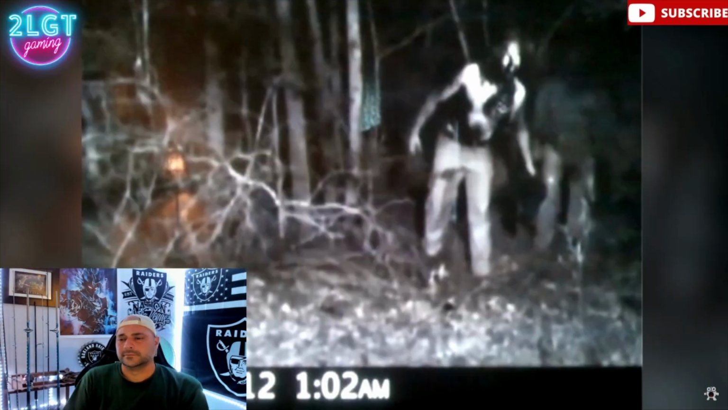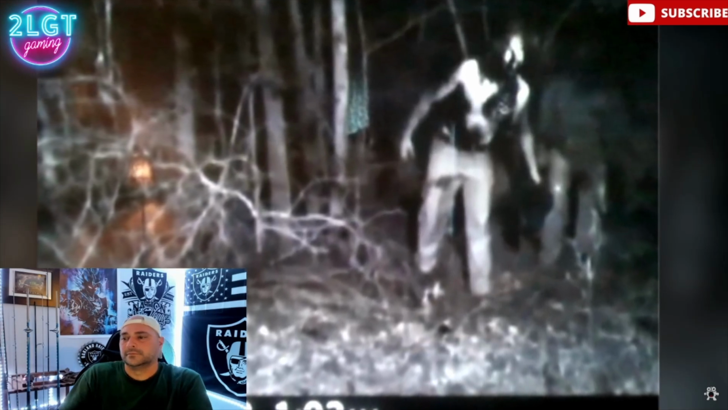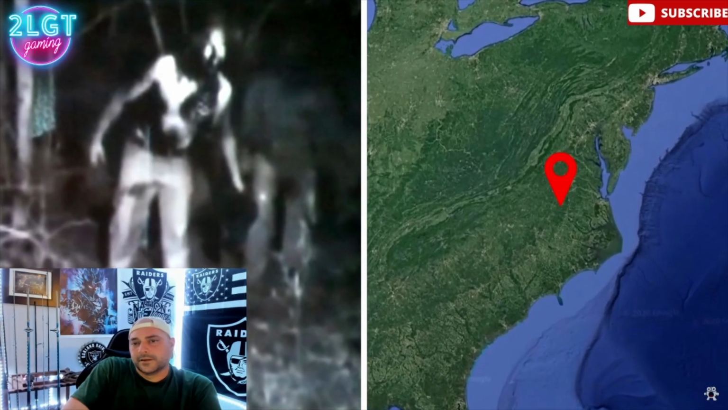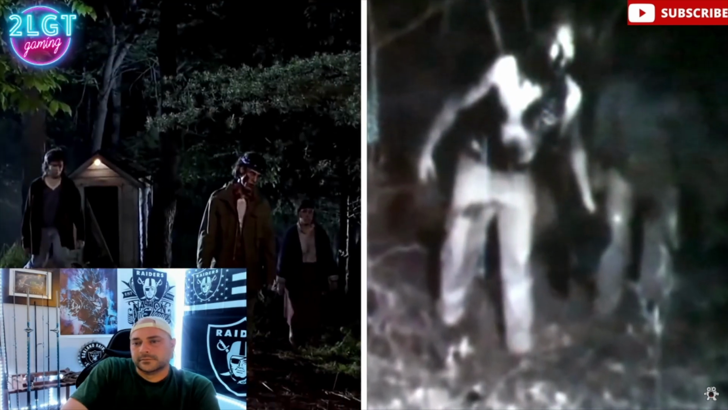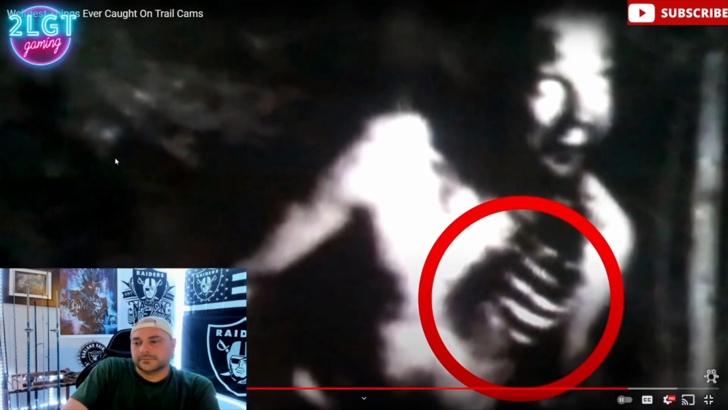Dedication. On October 11th, 2012, these creepy trail cam images were captured in Lunenburg County, Virginia. While it seems a little early for Halloween costumes, the ominous figures lurching towards the camera are giving off real Night of the Living Dead vibes. Look, you can even see the exposed ribs of the shrieking zombie leading the charge. I'm still going with meth head on this one.